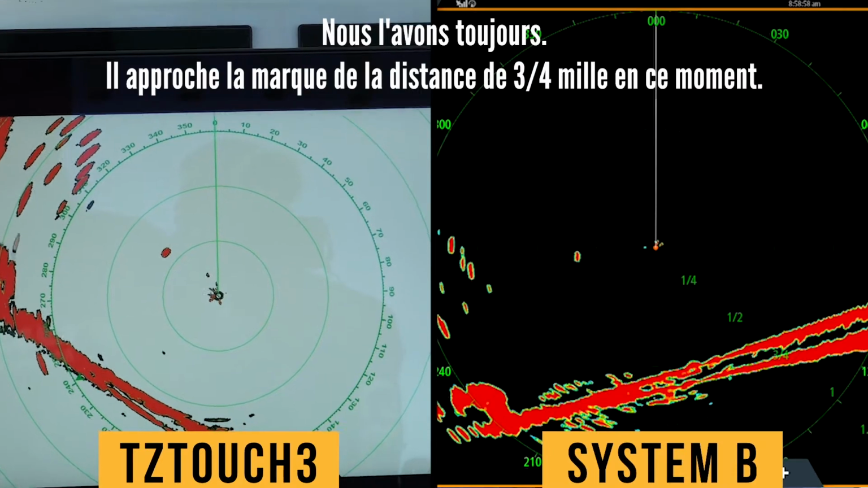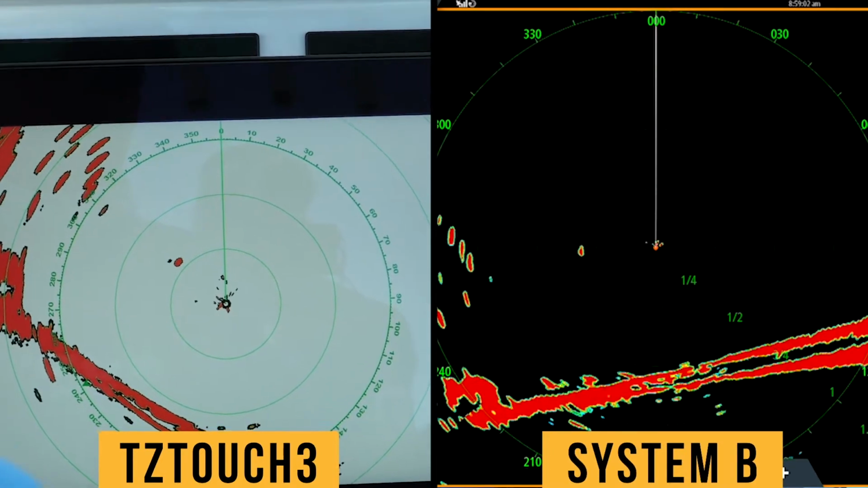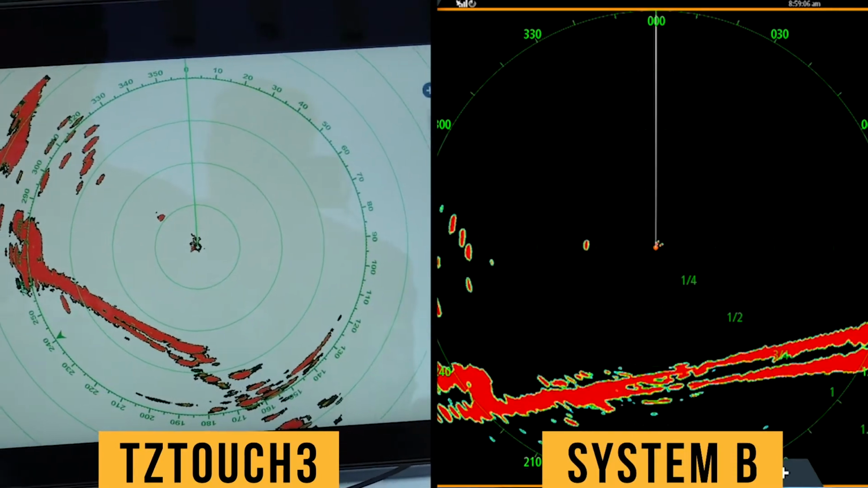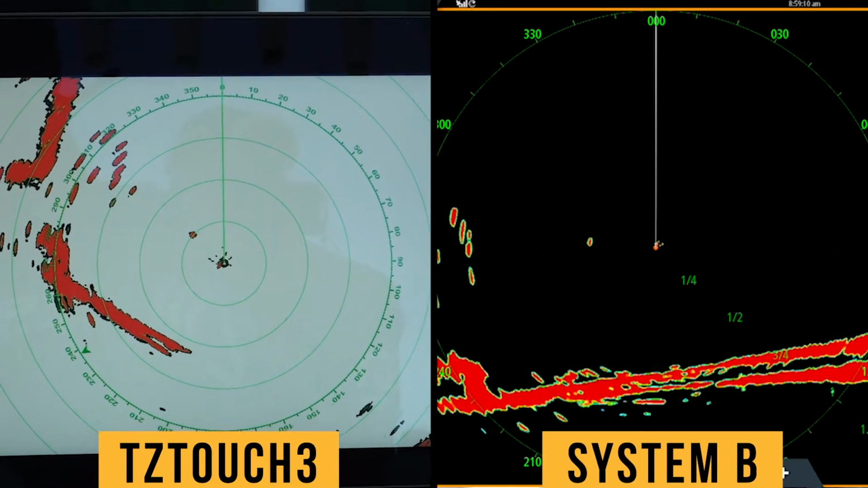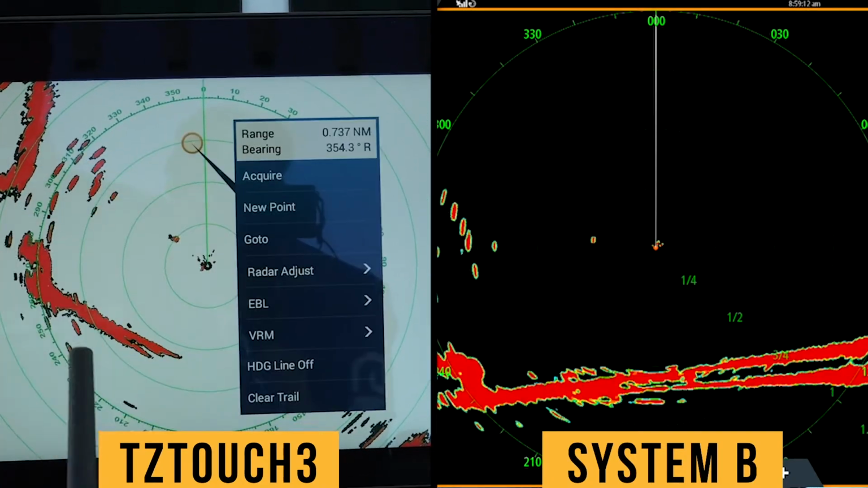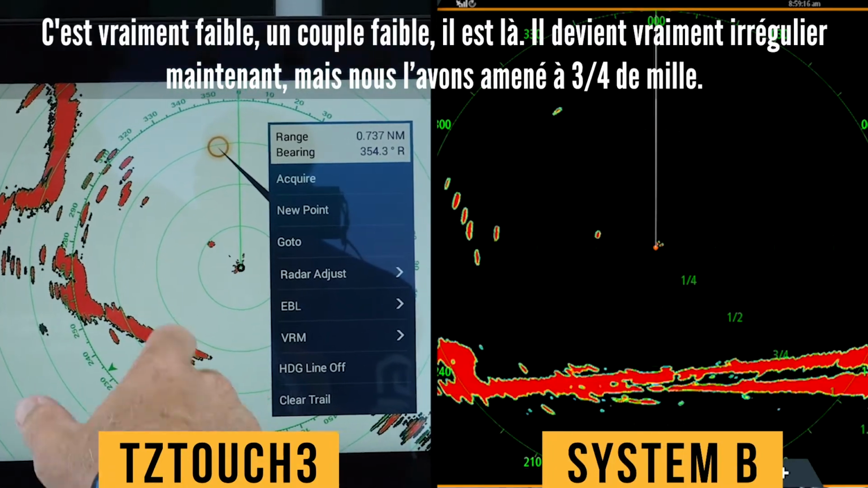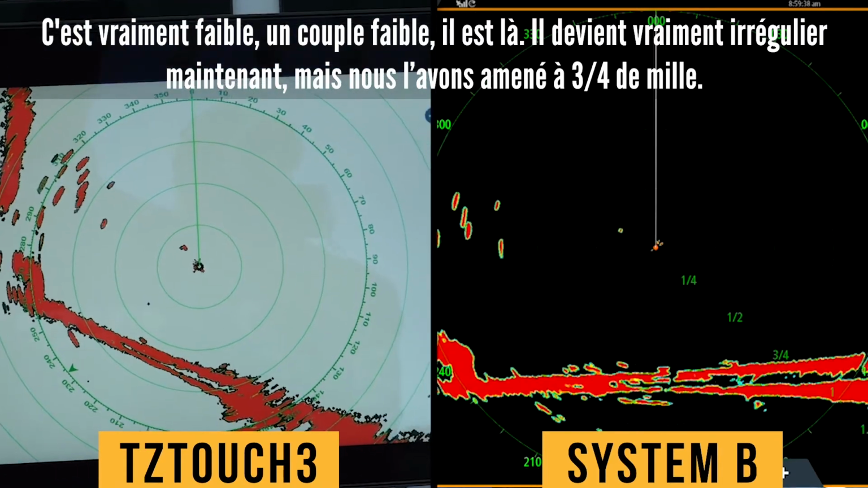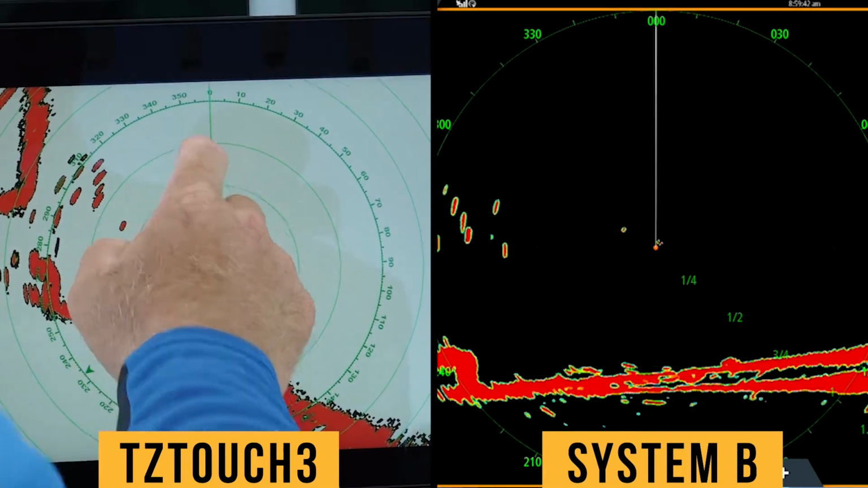We still got him. He's approaching the 3/4 mile range mark right now. Yeah, we still got him as well. It's real faint. There's a couple of faint ones. There he is. Still got him. Yep. He's getting real spotty now, but we've got him out to 3/4 of a mile.